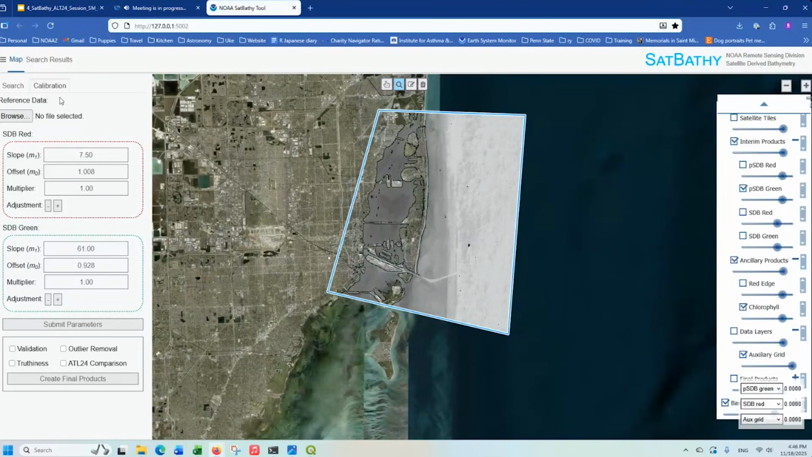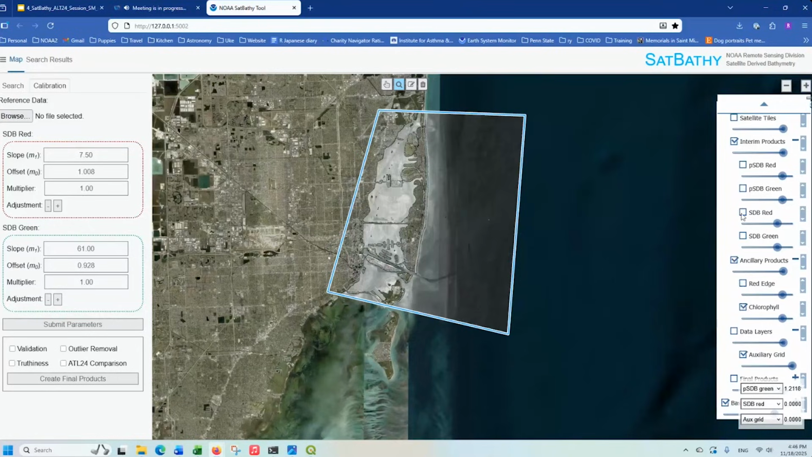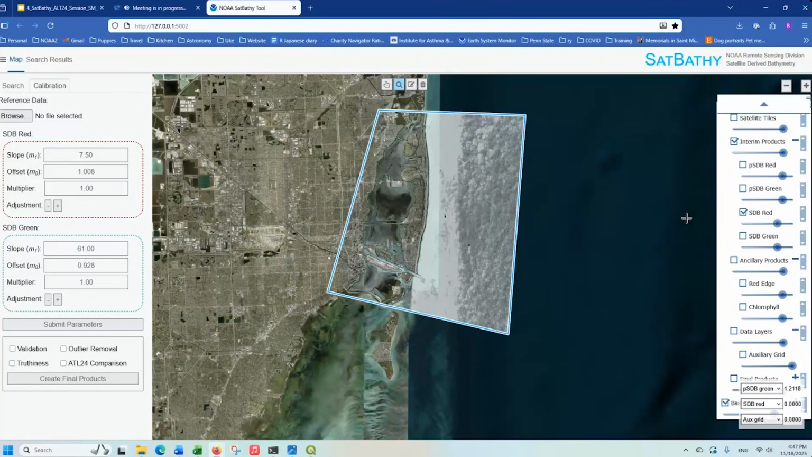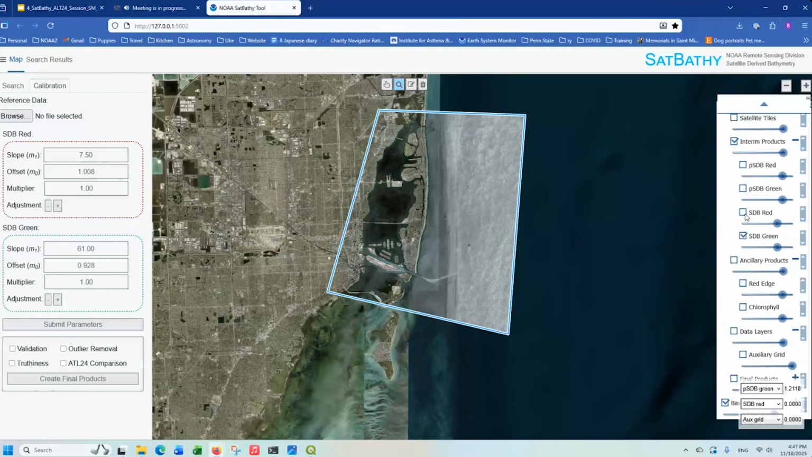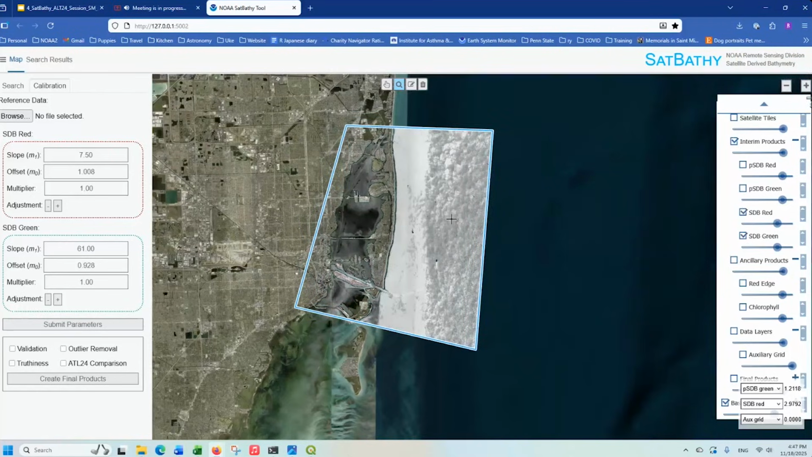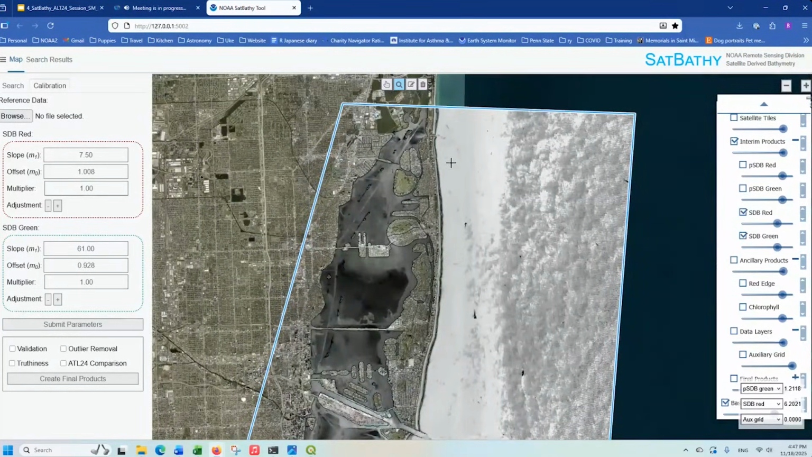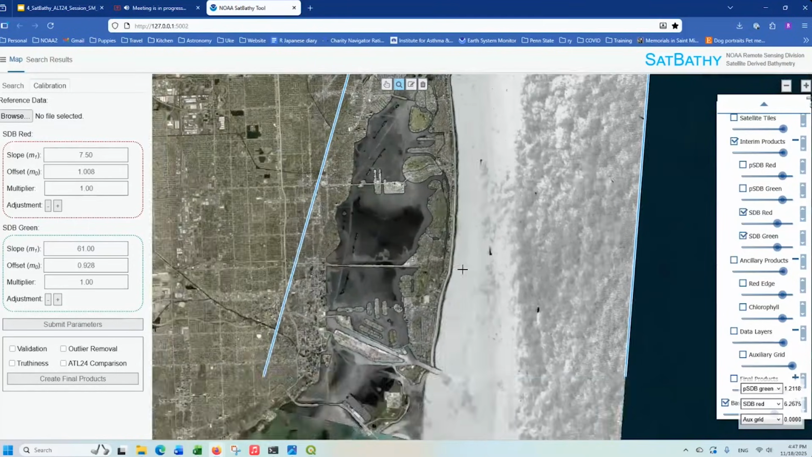Okay, so now that we have that, we should now have the SDB red and the SDB green layers available. Now you want to do a quick check of the SDB red. Make sure there's no negative values. Looks pretty good. We're going to just stick to the shore between 0 and 5 because that's where the SDB red generally, where the limits are, and it works the best.